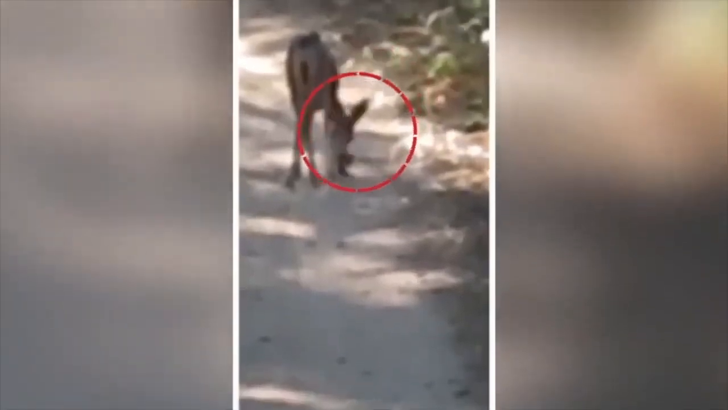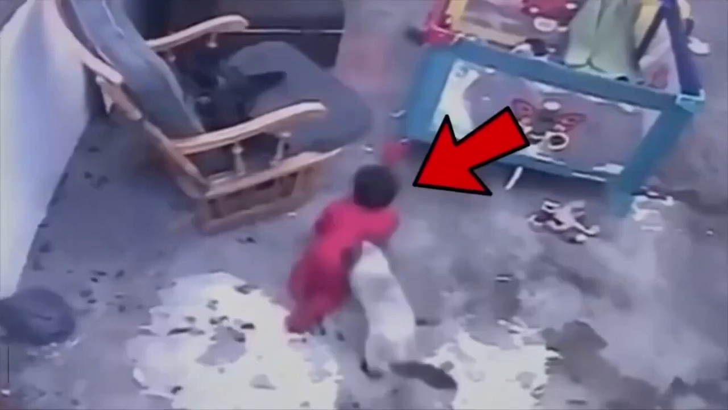This made me rethink my whole perception of deer. I used to think of them as peaceful grass-eating creatures that kept to themselves, but now I'm not so sure.